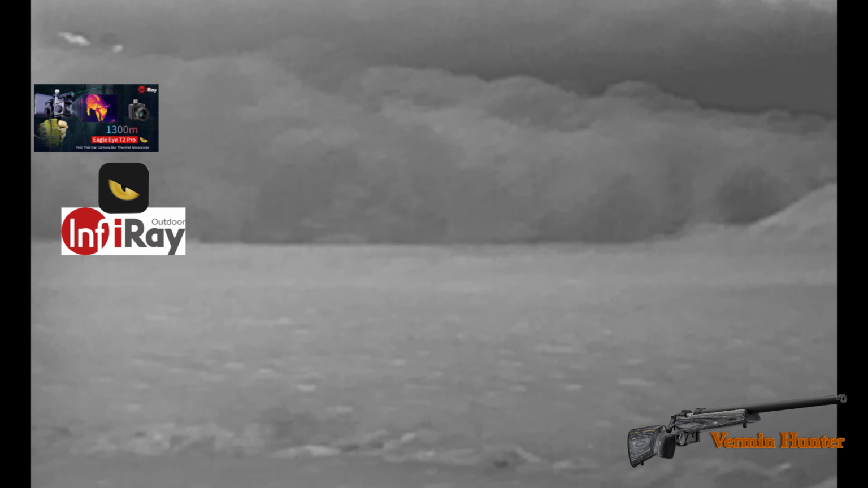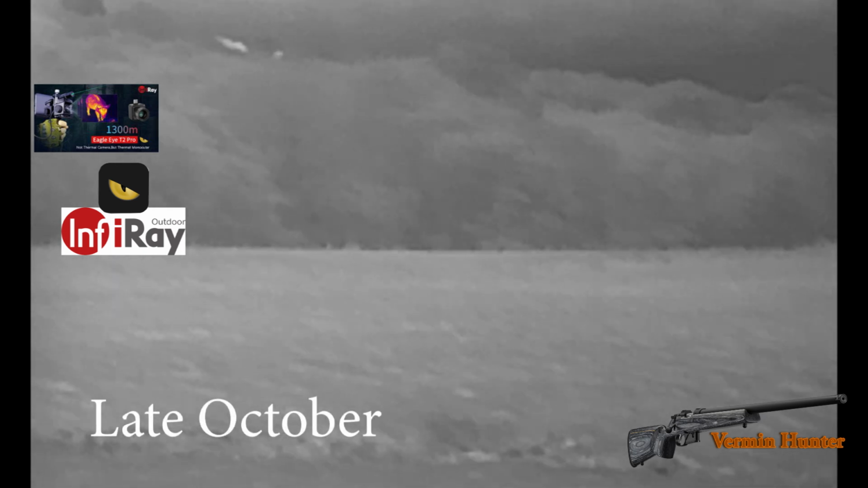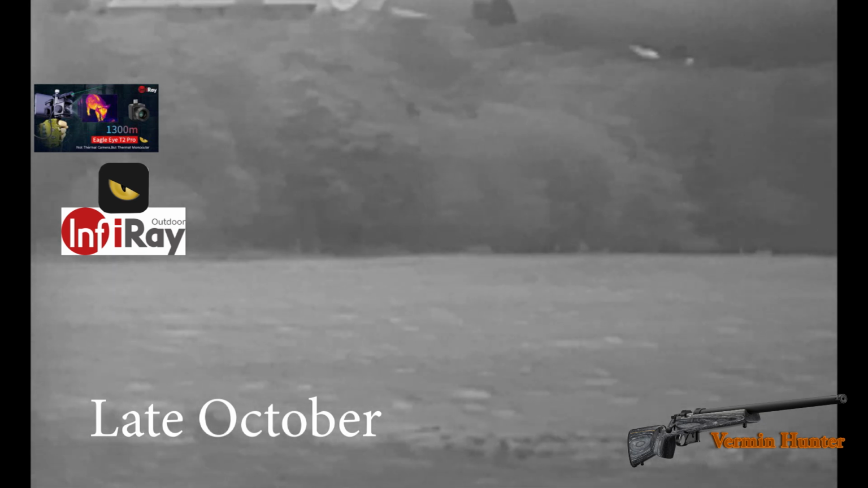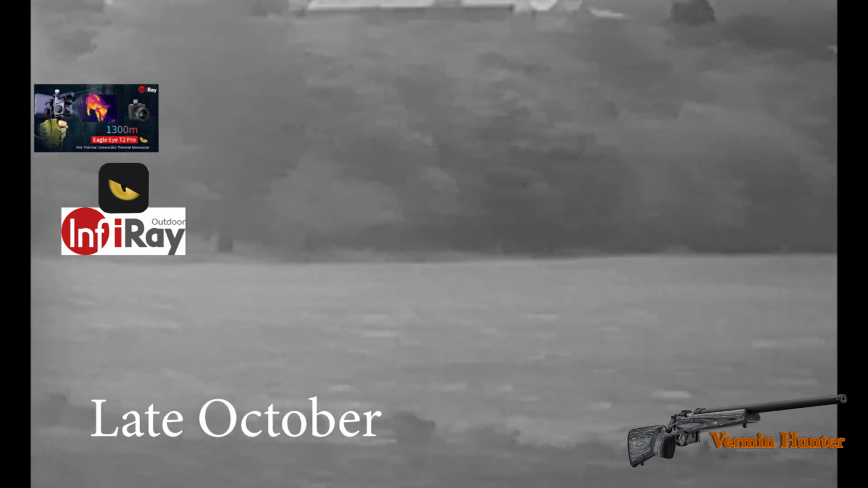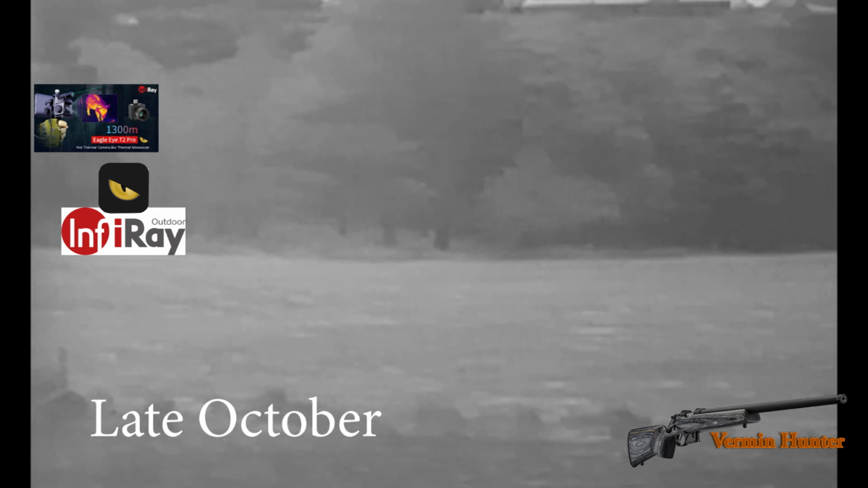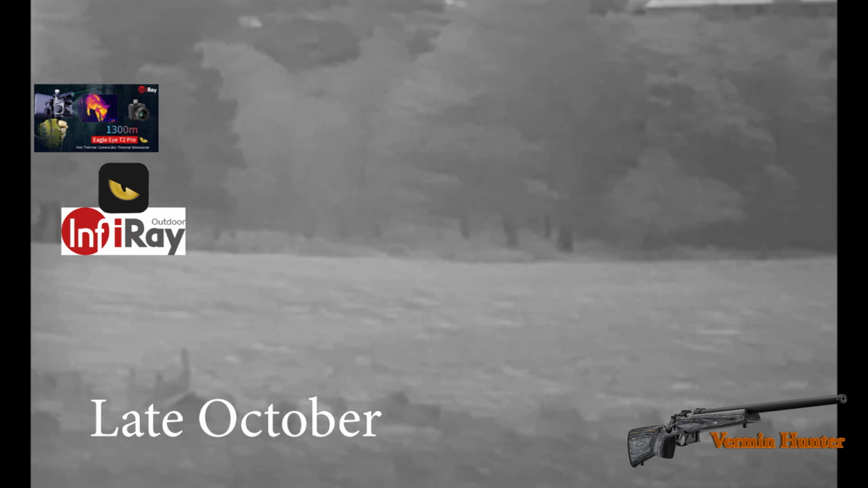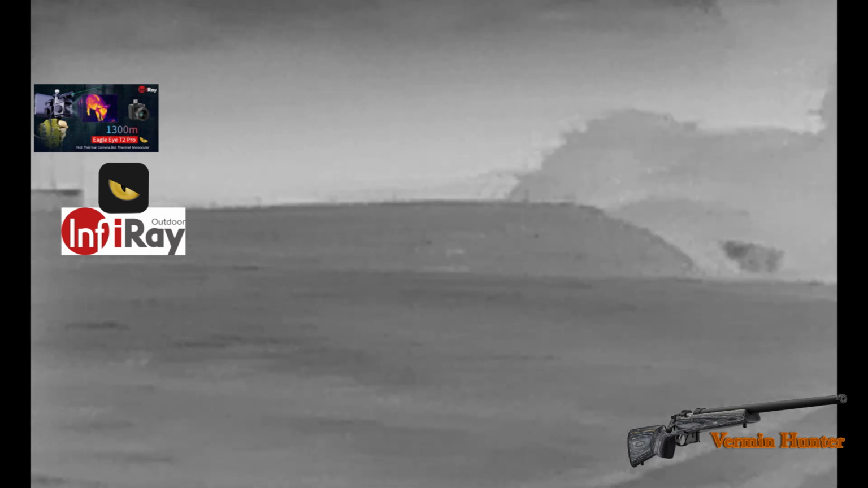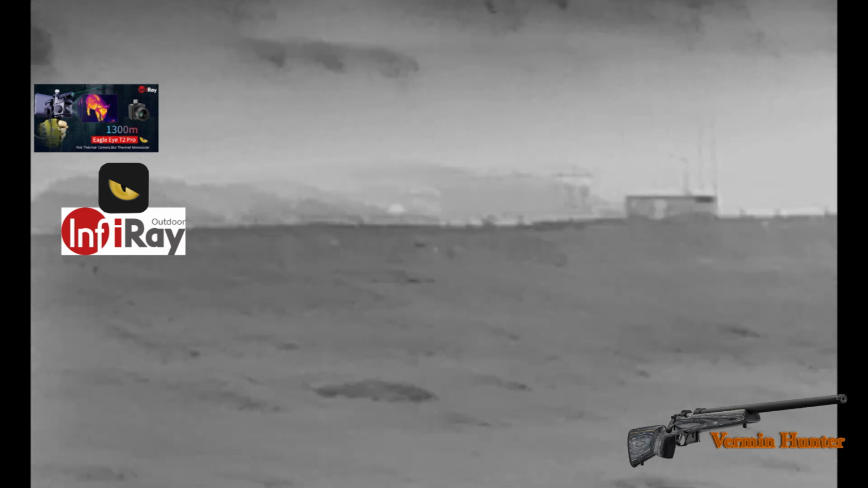And the second part of the film was filmed in late October on the other end of the farm, which looks down a series of 3 big fields, down a valley with an underground reservoir at the bottom of it. As you can see from here, I'm filming from right to left with the T2 Pro. And you can see the underground reservoir and the tree line. Here you see it in black hot.